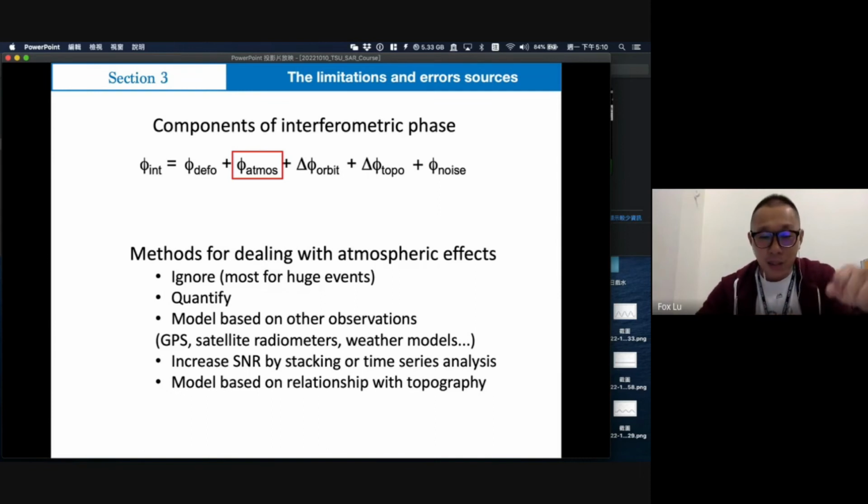And then the fifth is a model based on the relationship with topography, just as I said previously about the dry delay. And sometimes it is based on a weather model. In Europe, they have already used this to try to reduce the atmospheric effect. So right now, this is the most important issue for our interferometry processing.